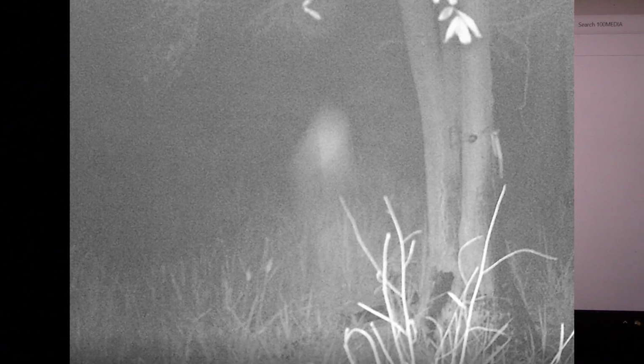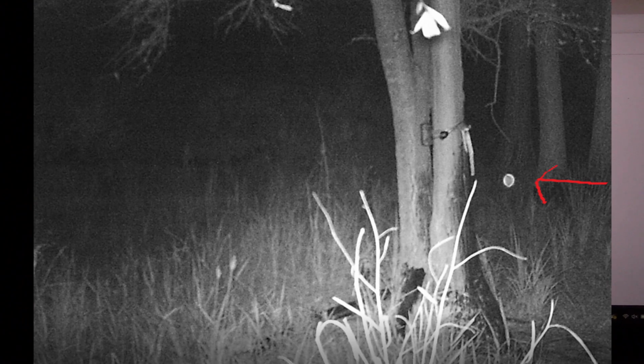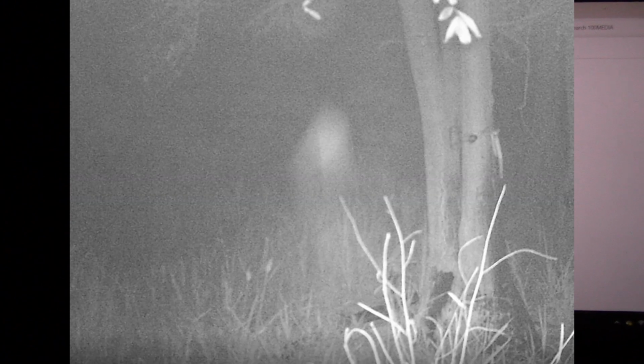And then too, the other game camera that I set up taking photos did the same thing. It only had maybe 20 photos on it, all during the daytime. And that was it. So I didn't get nothing like I thought I was gonna get.